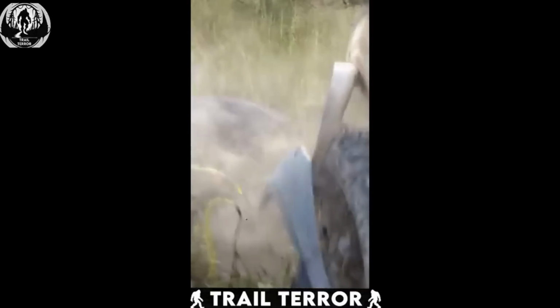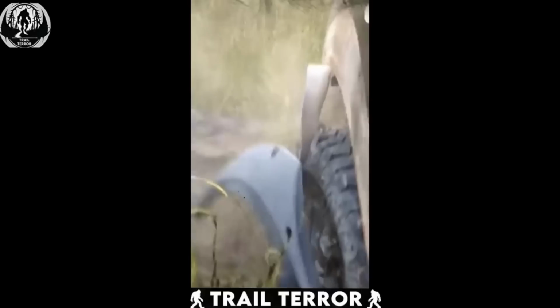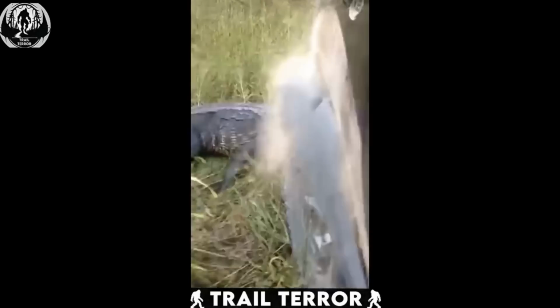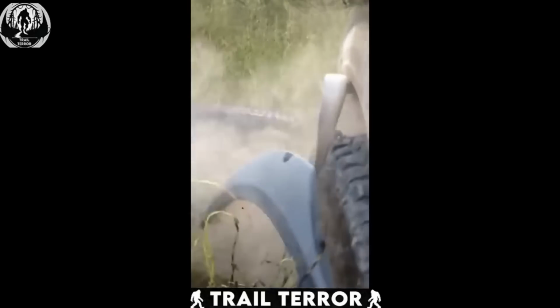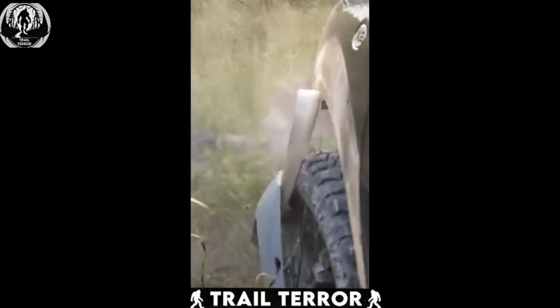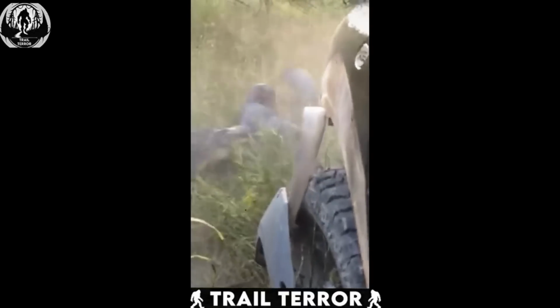Both of these clips highlight the dangers of invading the personal space of these powerful creatures. While it may be tempting to get a closer look, it's crucial to remember to respect their territory and maintain a safe distance for both your safety and theirs.